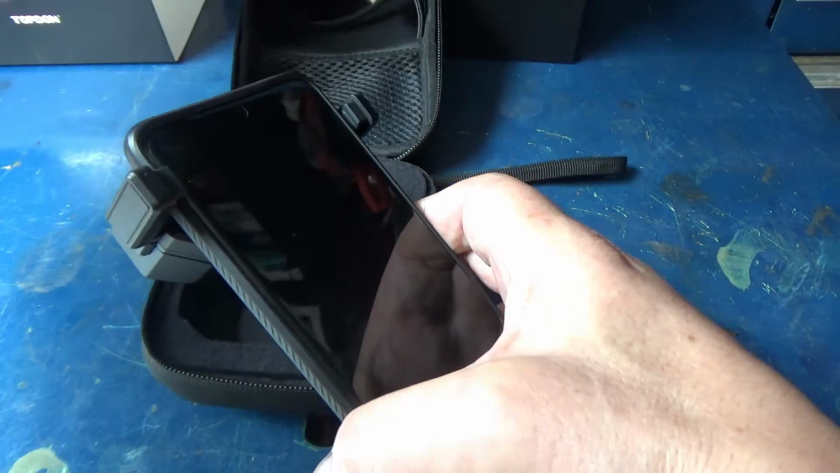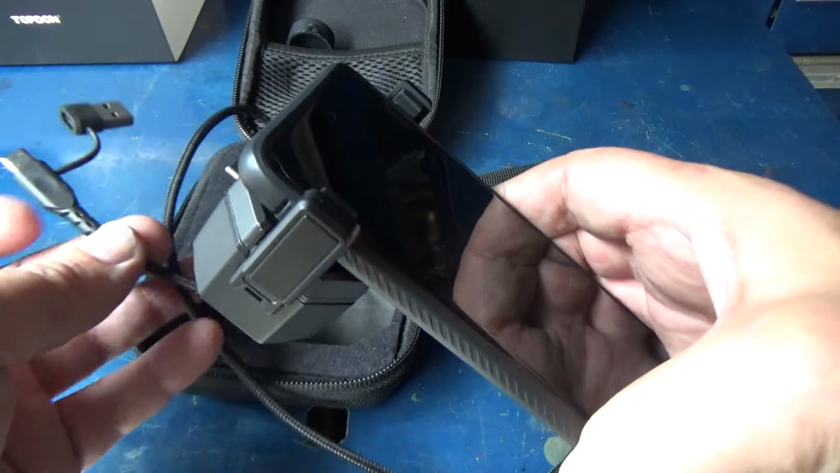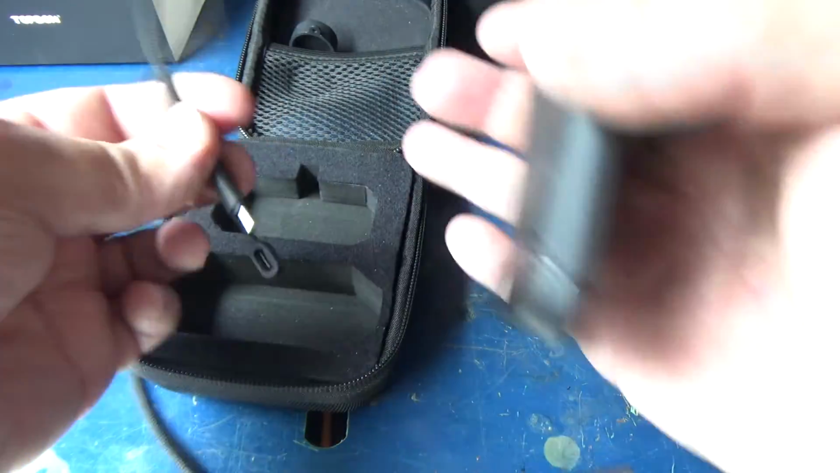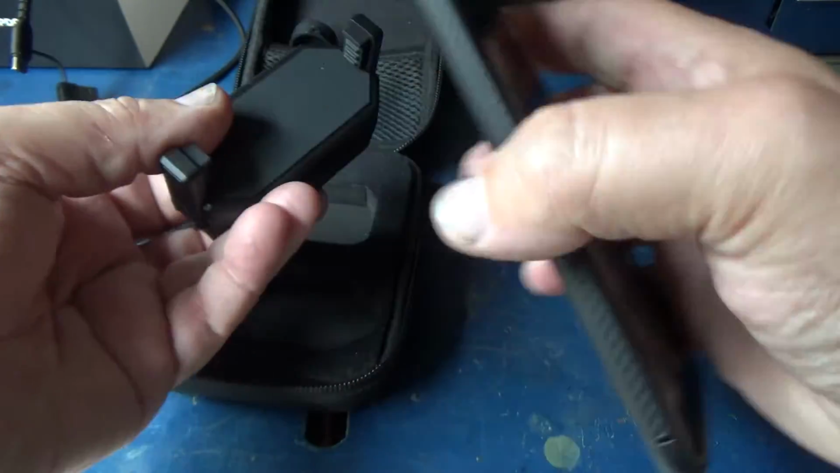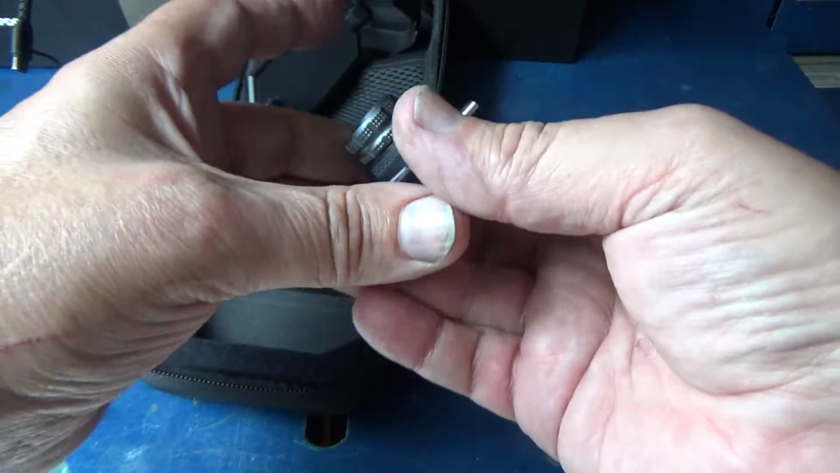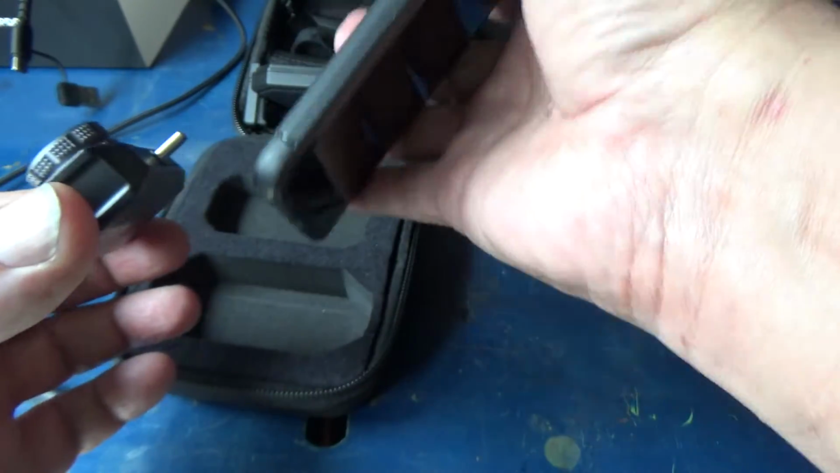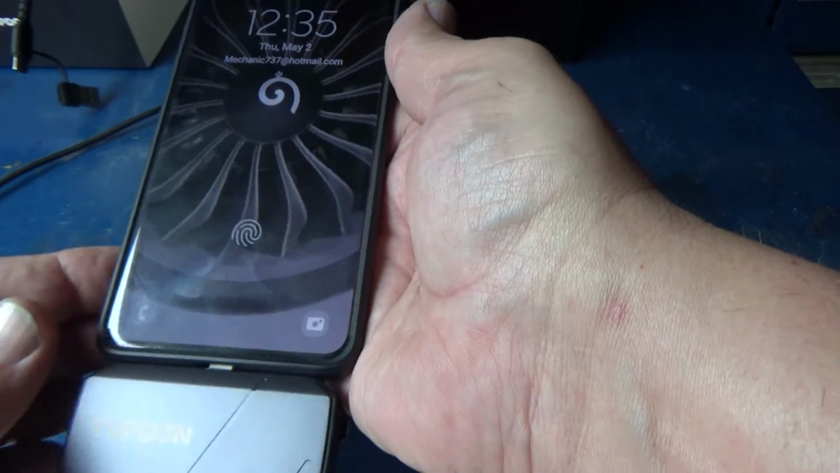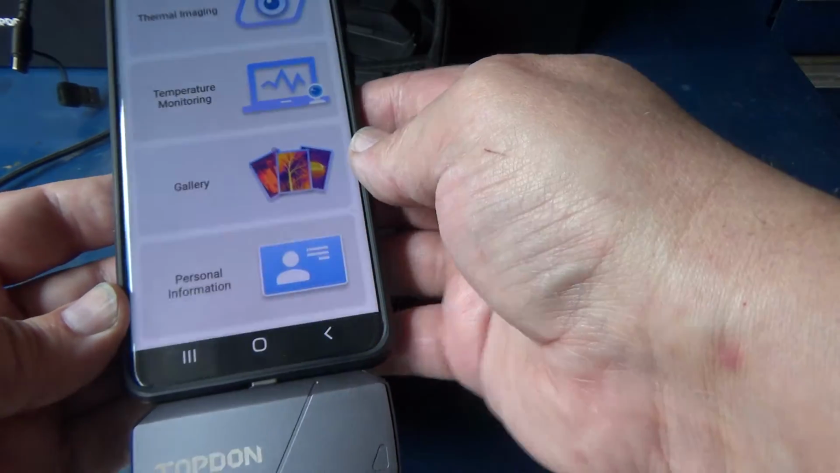And of course you're wondering how it's going to connect. Well, it comes with its own cord. So you'd connect this right here, run this one down here to the bottom. Now, with that said, go ahead and take this out. You can also just plug it straight in. When you do plug it in, it automatically fires up the phone and fires up the app.